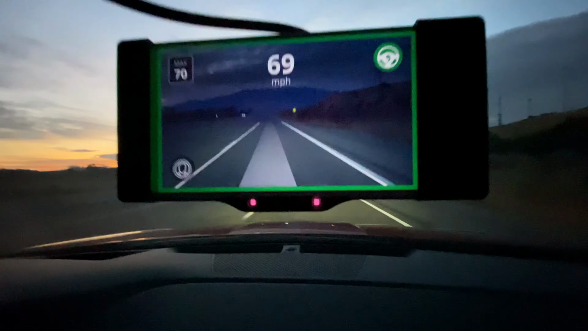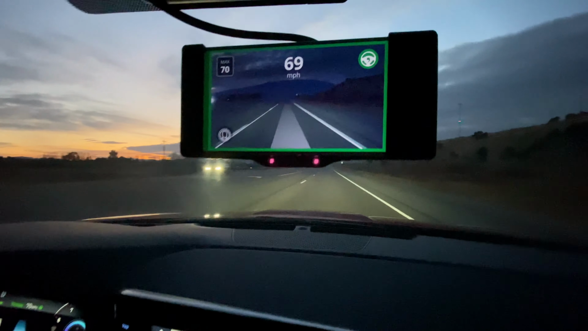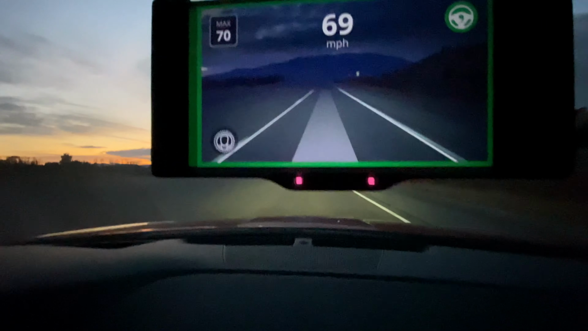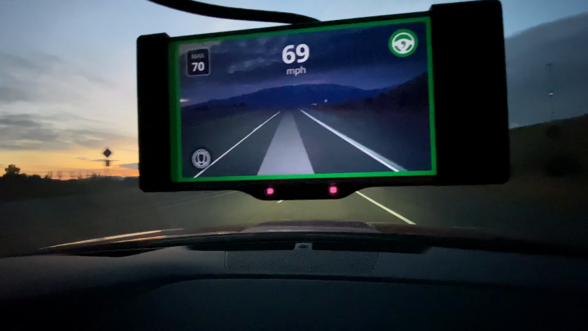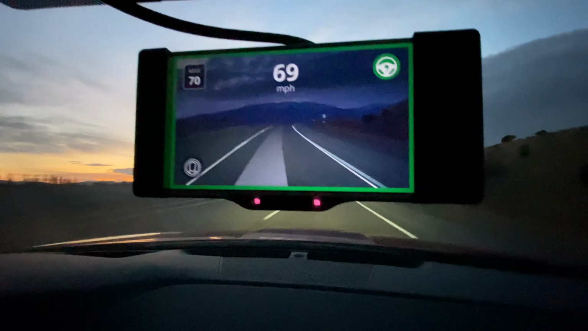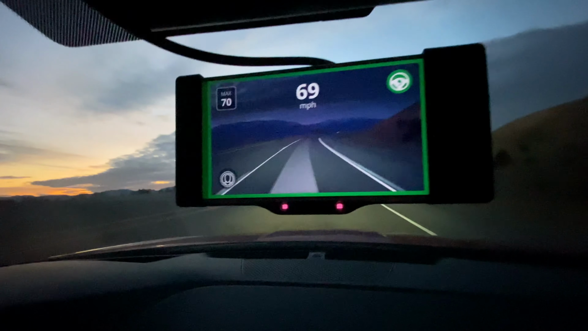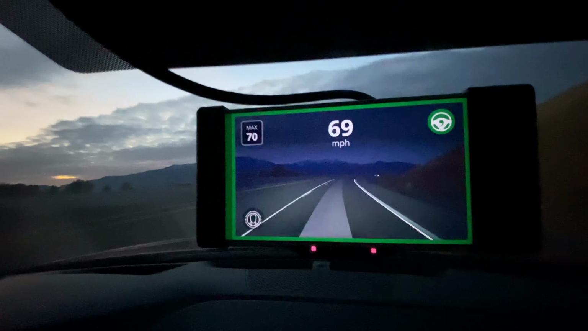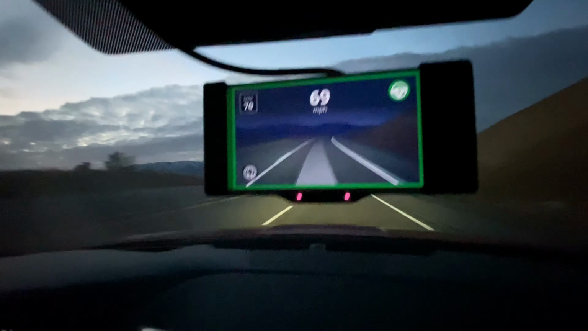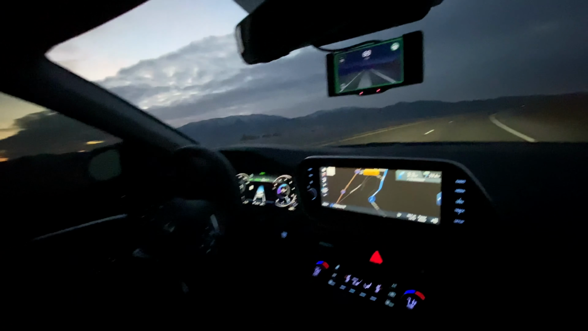But you can see it has these markings that trace the lines. On the left, that's the dash line. This is 2 lanes of travel going this direction. And then the gray line in the middle is where the car is going to track. And it is dark outside. It's tracking incredibly well. We're going 70 around this nice big gradual turn.